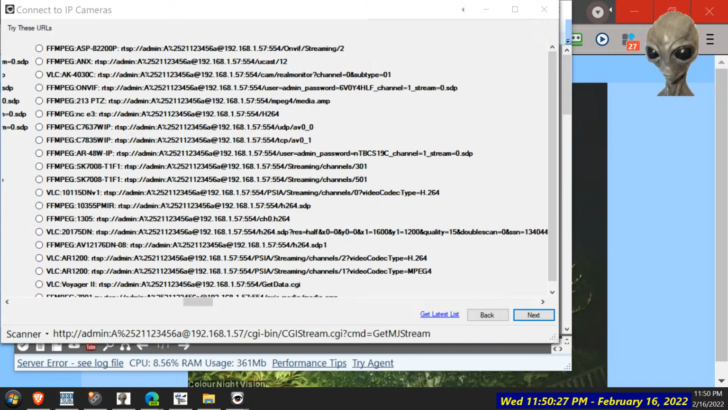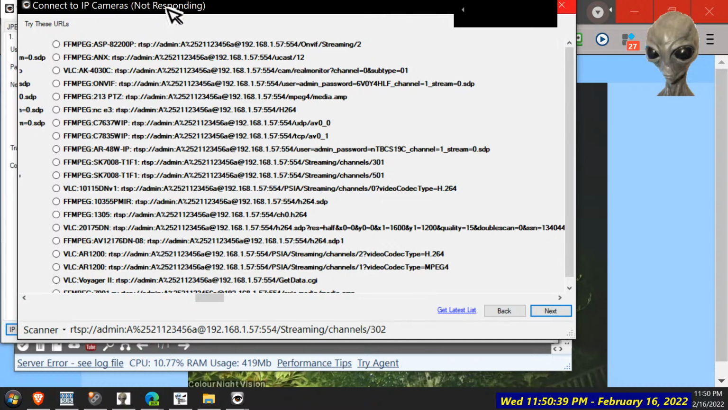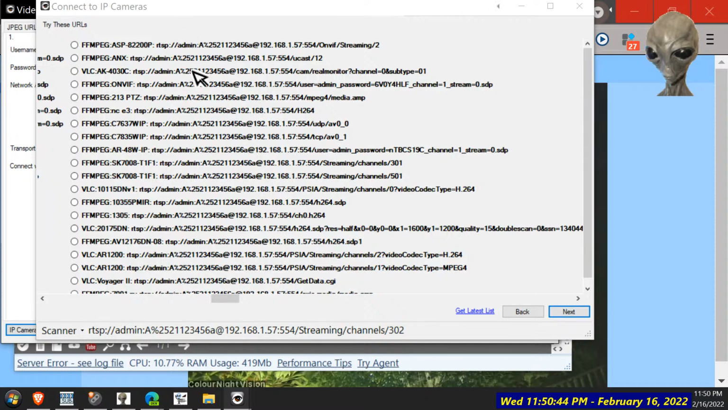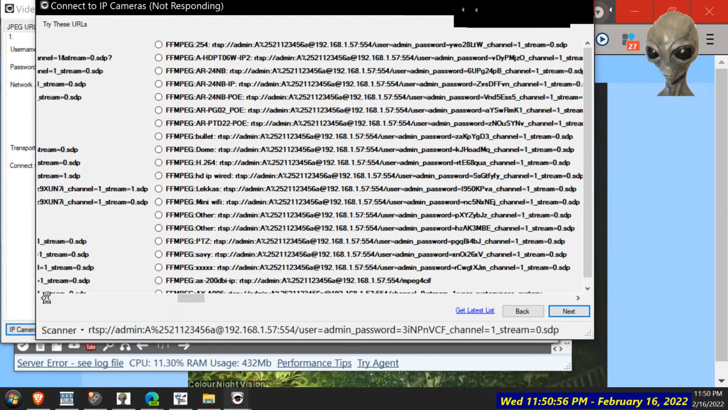And for some reason, it's still searching, I think, because it's not scrolling back. Stupid. Oh, what's it doing? Okay. Oh, this is ridiculous. Still going. Pages and pages. Channel 1, blah blah blah.